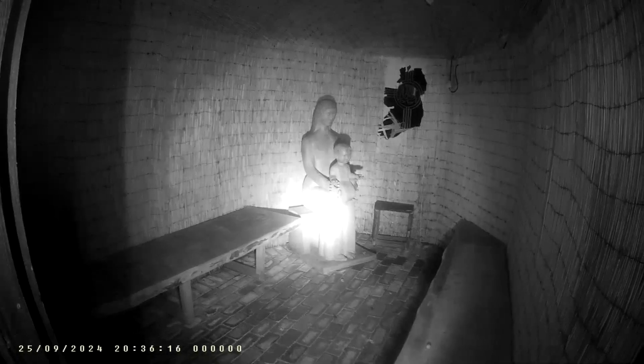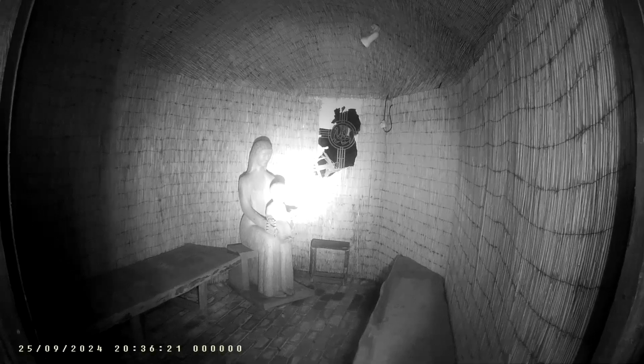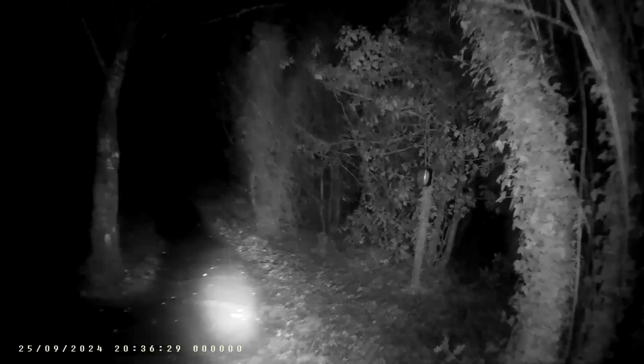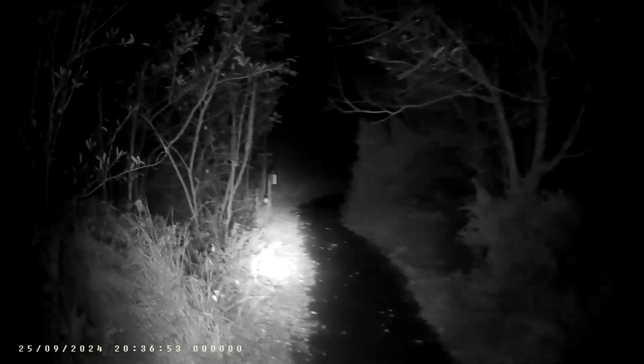Wooden statue, mother and child. Right, head back now. You hear bangs in the background. There's still flipping leftover fireworks from Halloween.